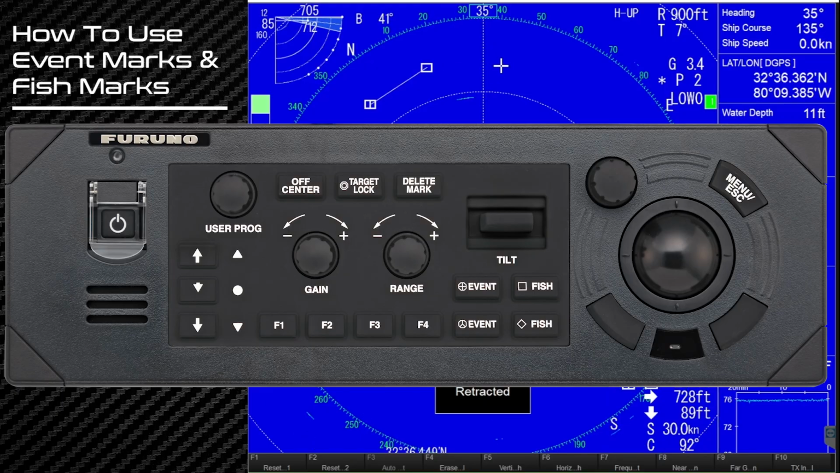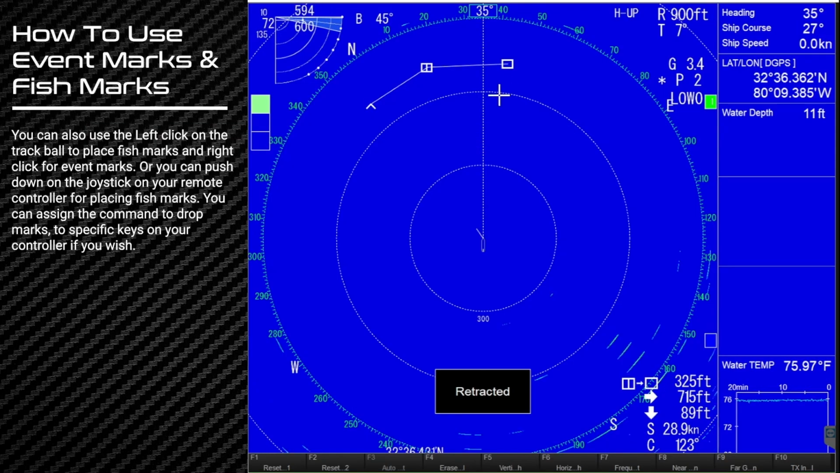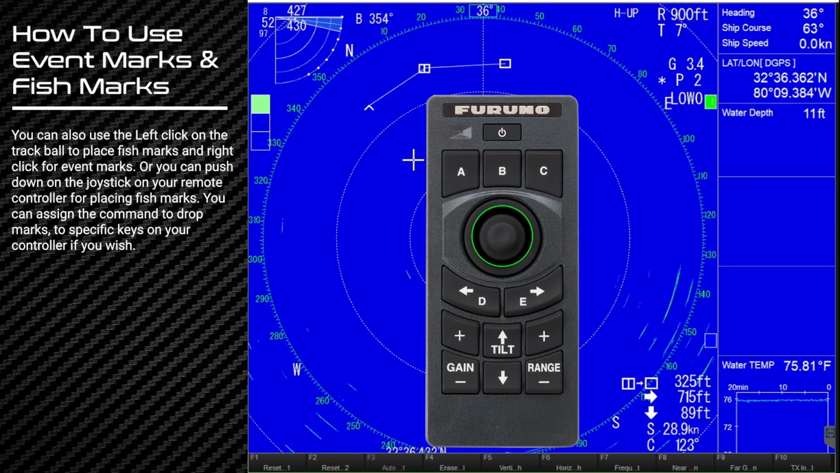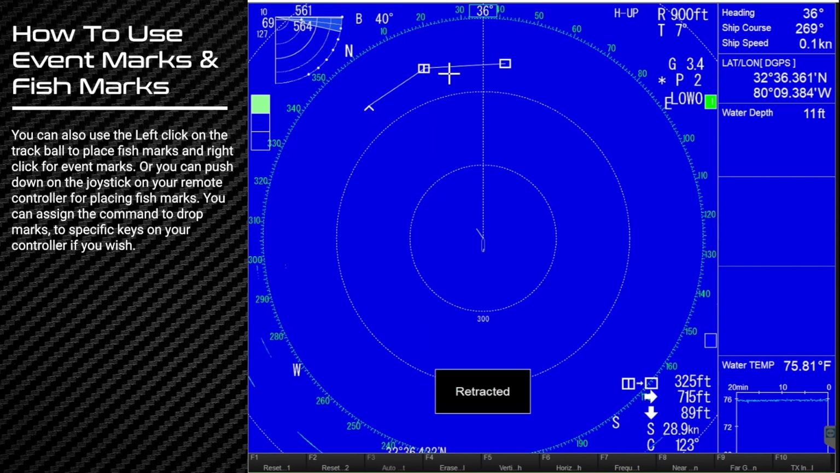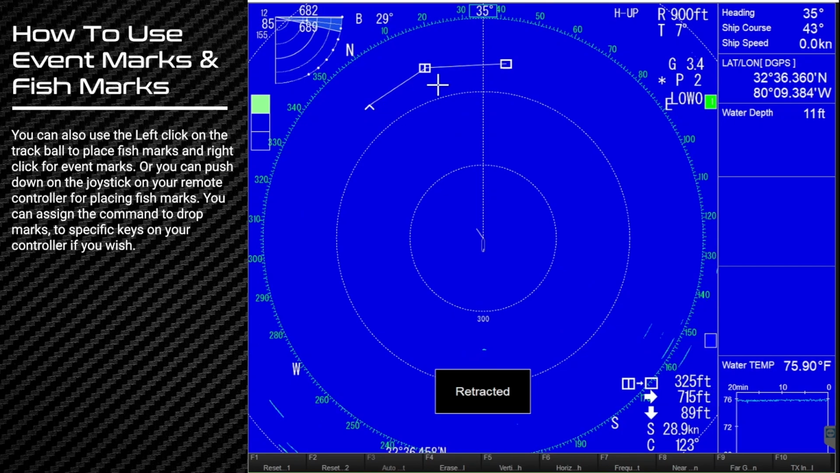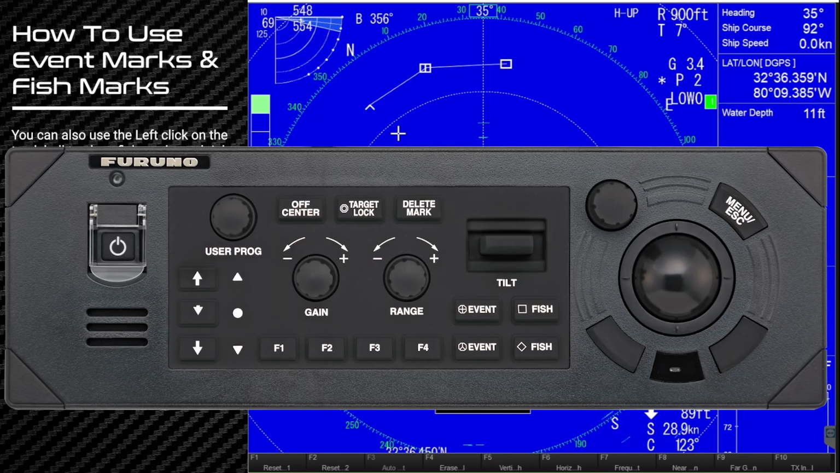That's a fish mark. And you'll notice, go ahead and hit left click one more time. So the left click is doing a fish mark right now. On your remote control, if you push down on the cursor, it also does what? It does a fish mark. So the left click of your trackball and the push down of the joystick on your remote is the same feature. Okay? Now, I want you to use the right click on the trackball.